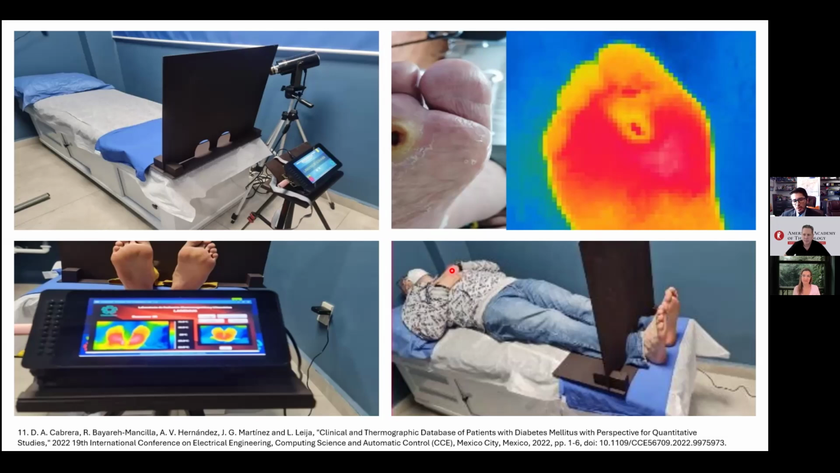So I hope in the future we can democratize our databases to improve research around the world. At the end of the day, science should be universal.